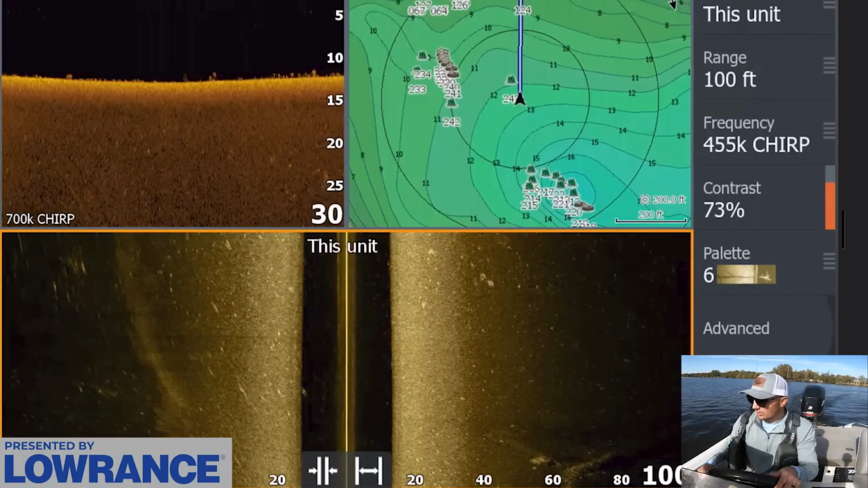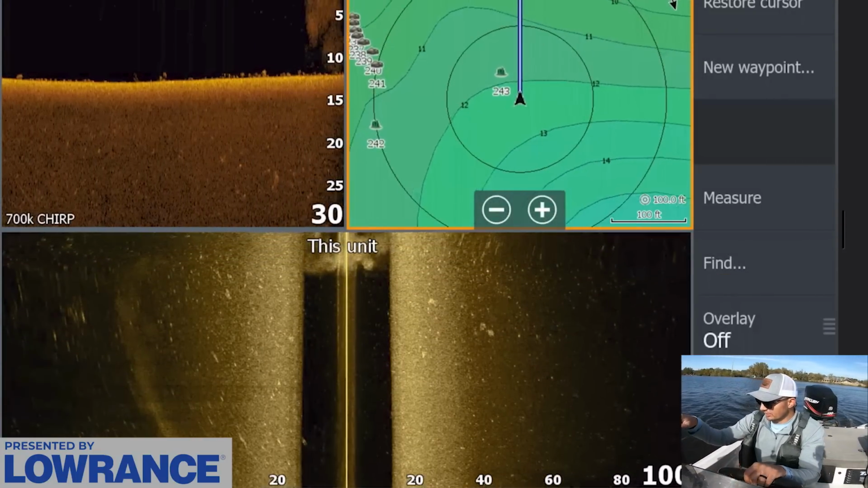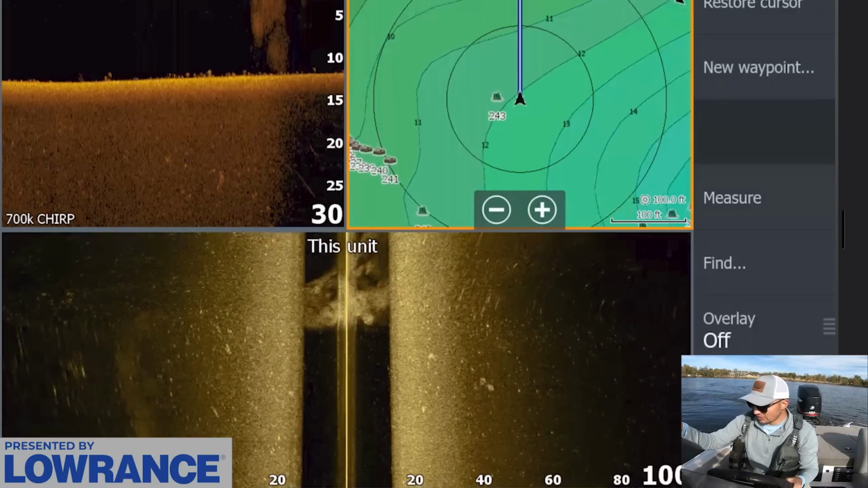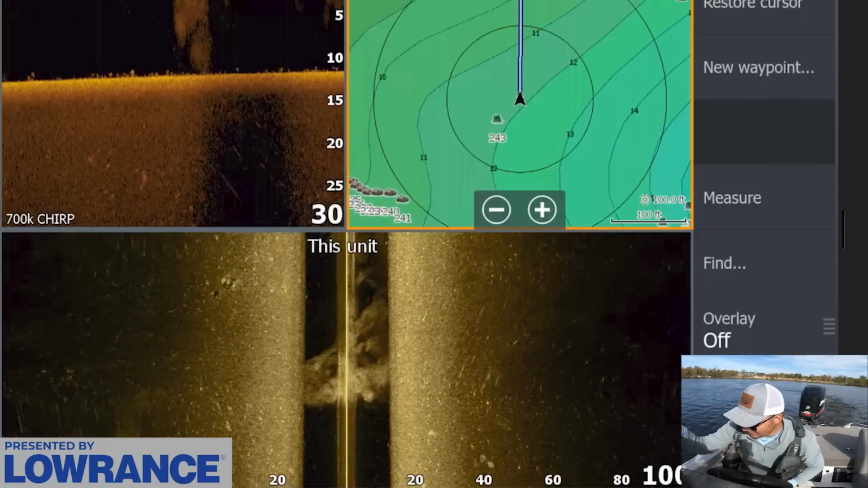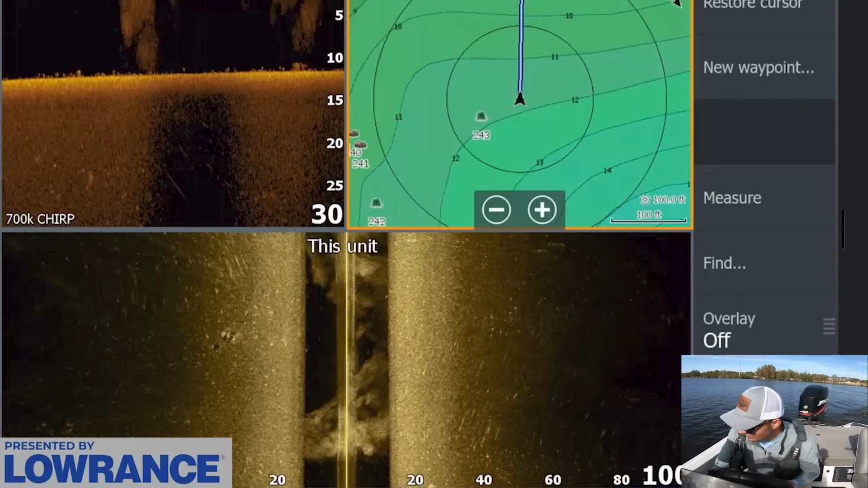But anyways, we're going right over top of this brush pile. I'm talking over here and I'm about to hit this brush pile. That's not good. We'll just graph over it and see what it looks like again. Maybe it doesn't look as good as I thought it did. Let me look at it again. Oh, it actually doesn't look as good. That was a good call that I didn't graph over that, or I didn't fish that. That doesn't look as good as I thought.